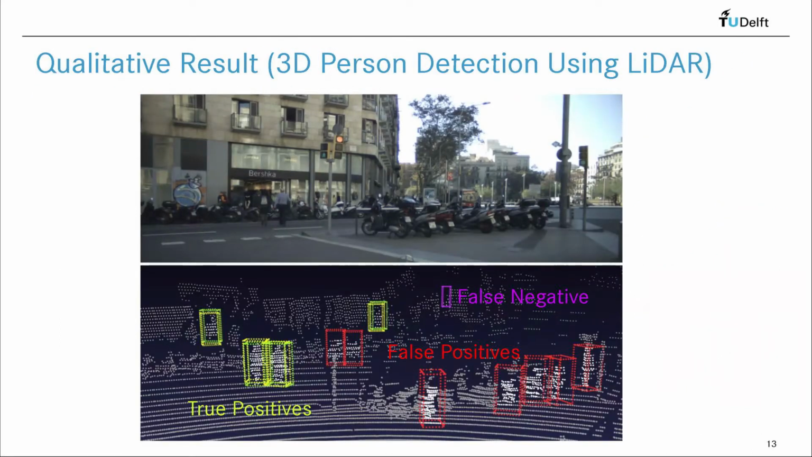Here we show some typical detection results on the ECP 2.5D dataset using PointPillars. The image shown is for reference only and is not used by PointPillars, as it uses only LiDAR data shown below. PointPillars does a pretty good job in correctly detecting people. See the yellow boxes, but it also makes some mistakes.